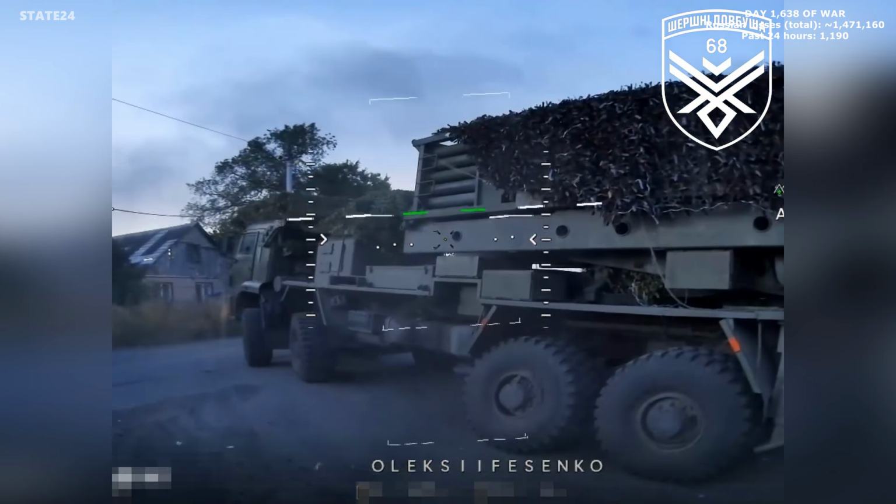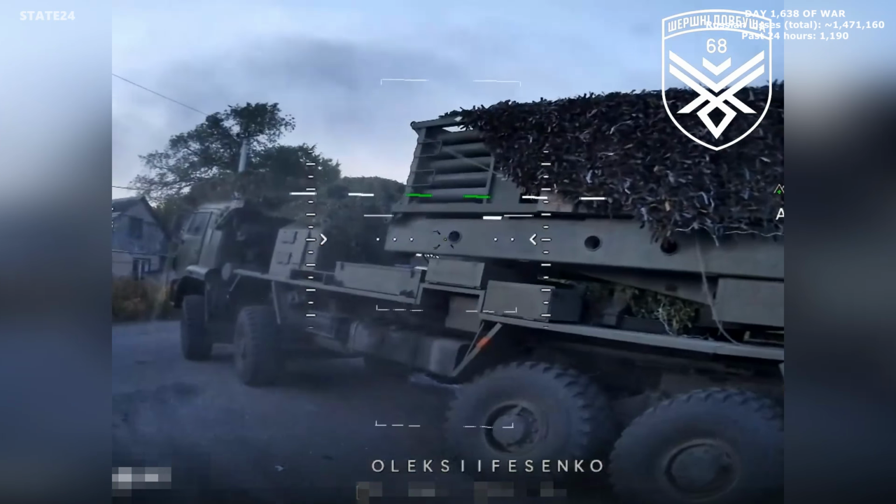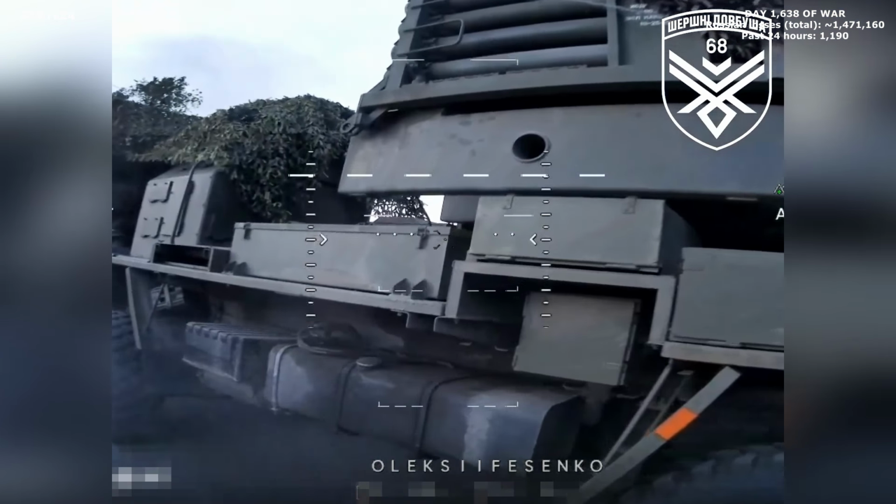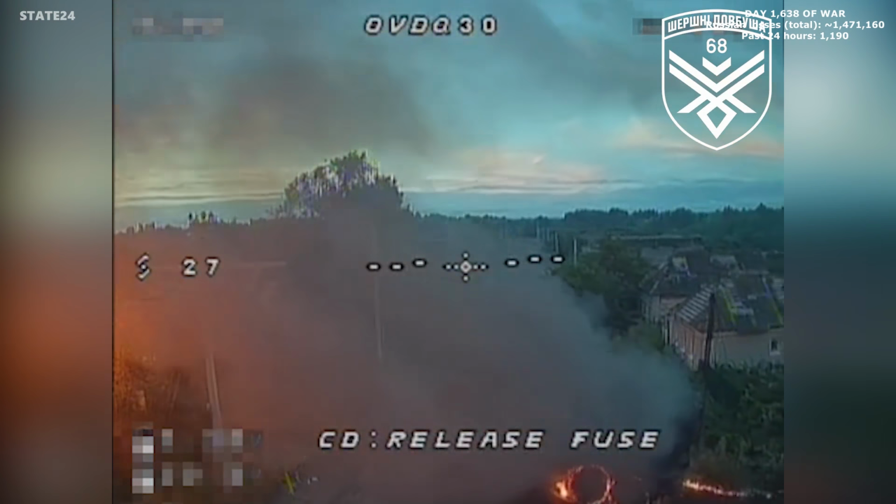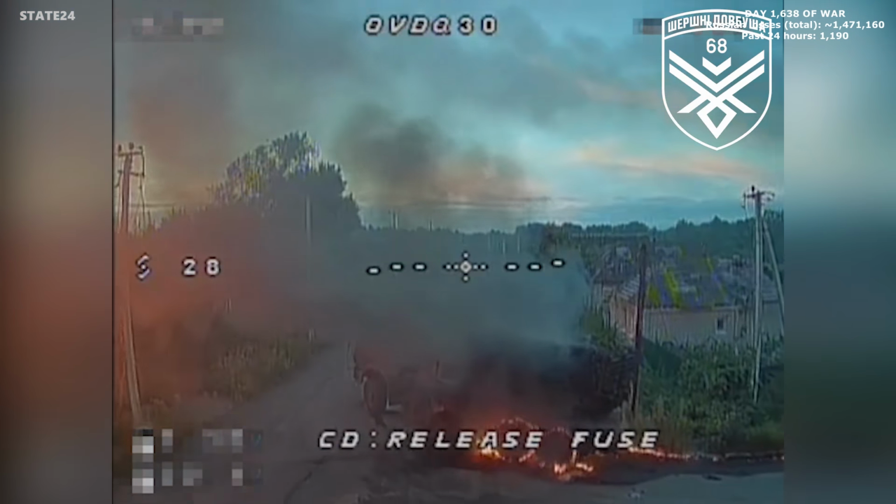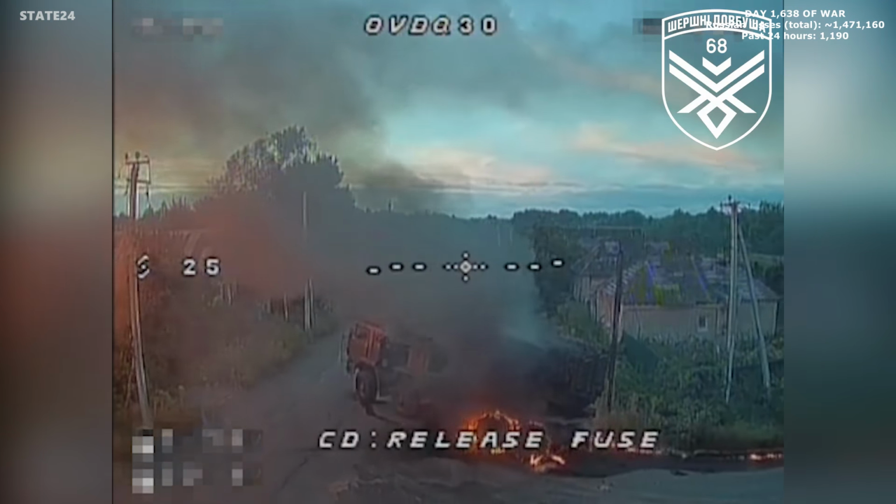Ukraine's 68th Brigade sends an FPV in on the first pass. The crew abandons the vehicle. A second drone, fiber-optic guided, puts the final strike into the fuel tank. The system that was about to mine a route, gone before it deploys a single munition.